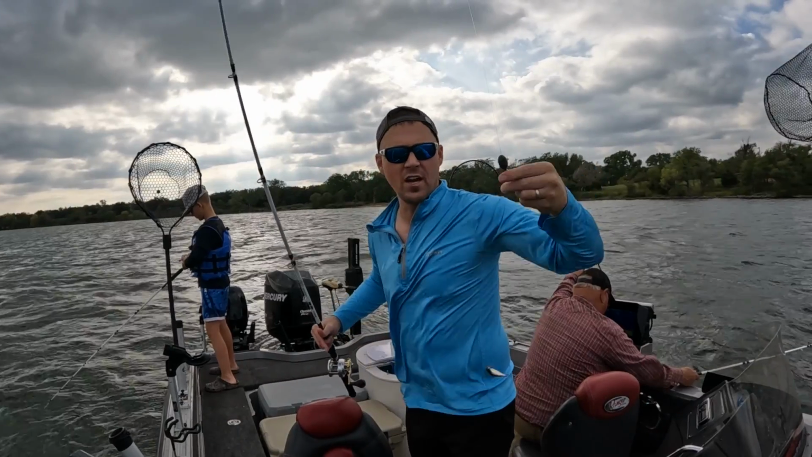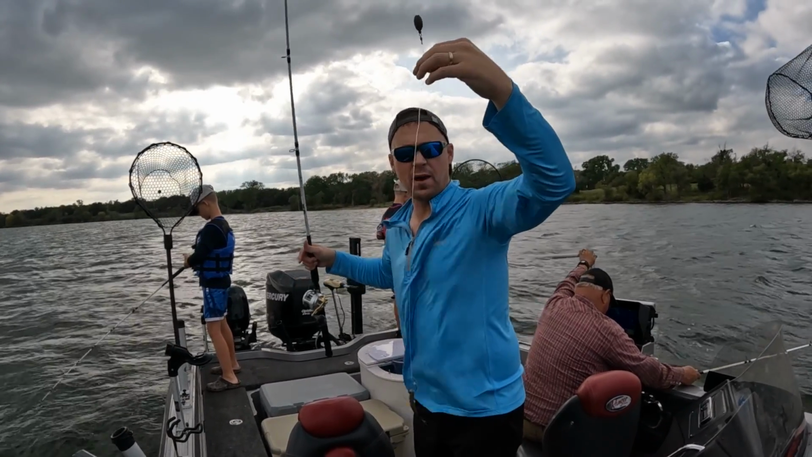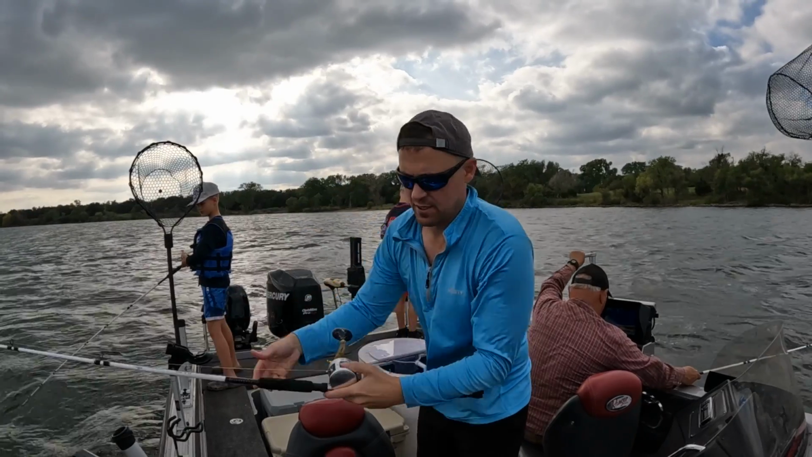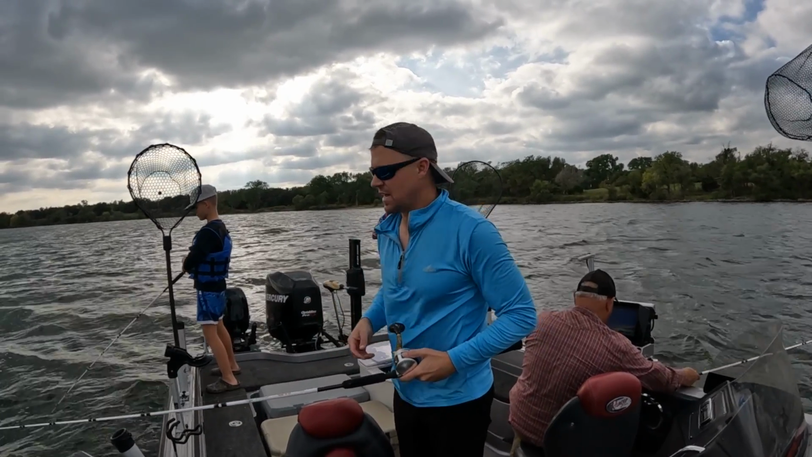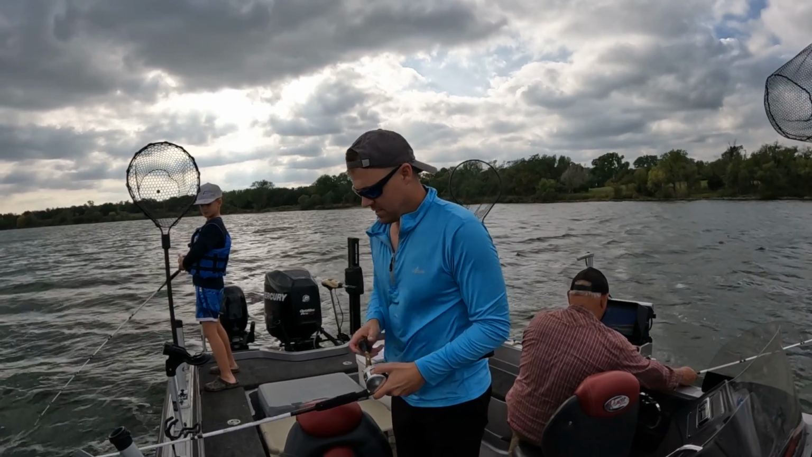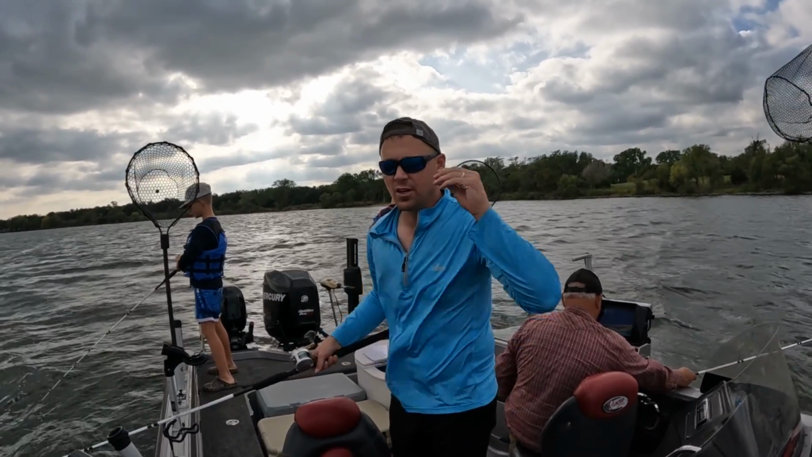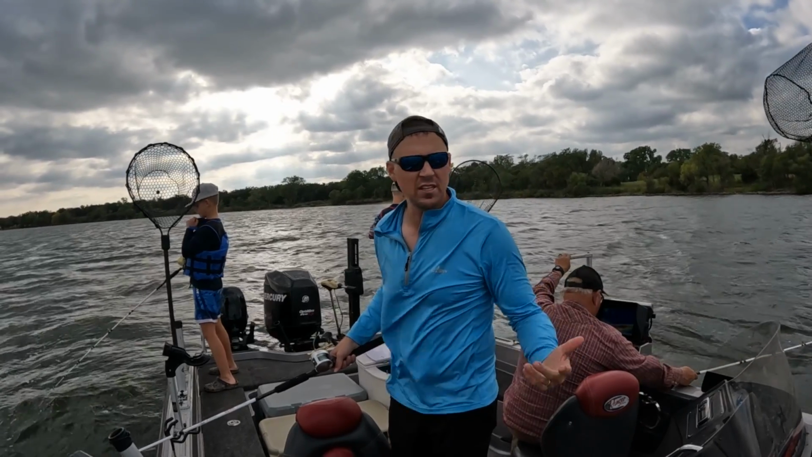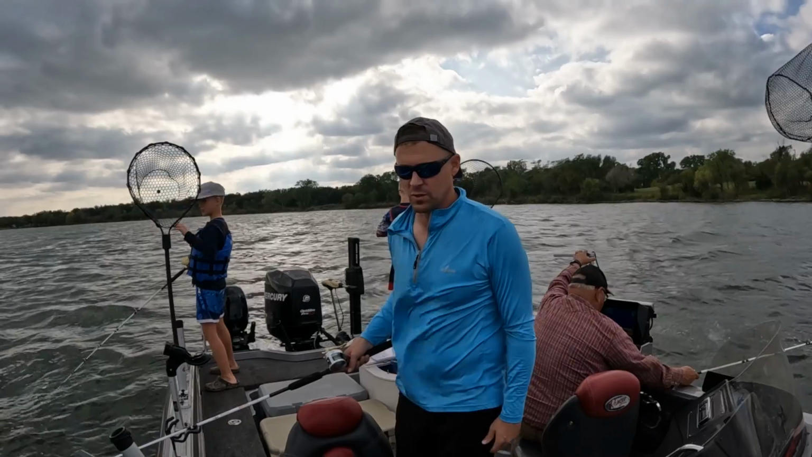If you've seen any of our videos, we just use a 1 ounce egg sinker and about a 30-pound leader right here. A foot and a half, 2 feet. A lot of people ask questions on the leader size, and in some lakes it's really important, in some it's not, depending on water clarity. Here where we fish, typically a foot and a half, 2 feet. We don't seem to see a difference between the two.